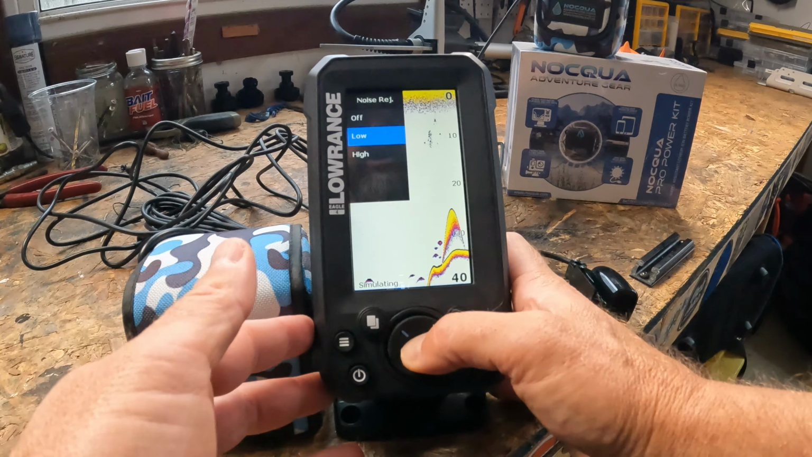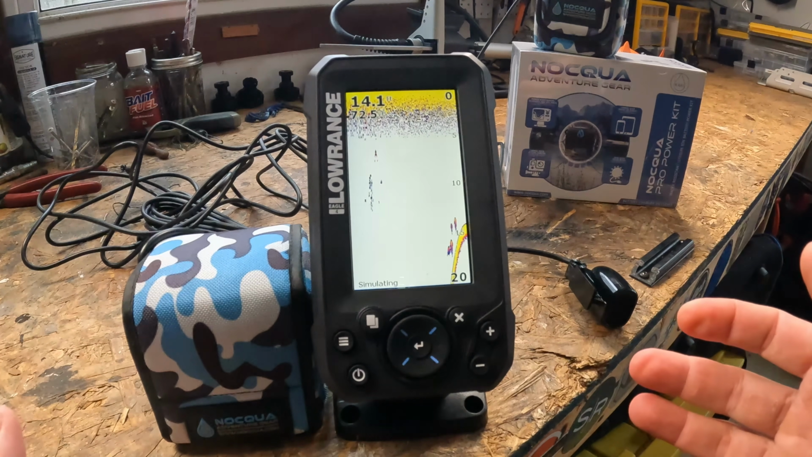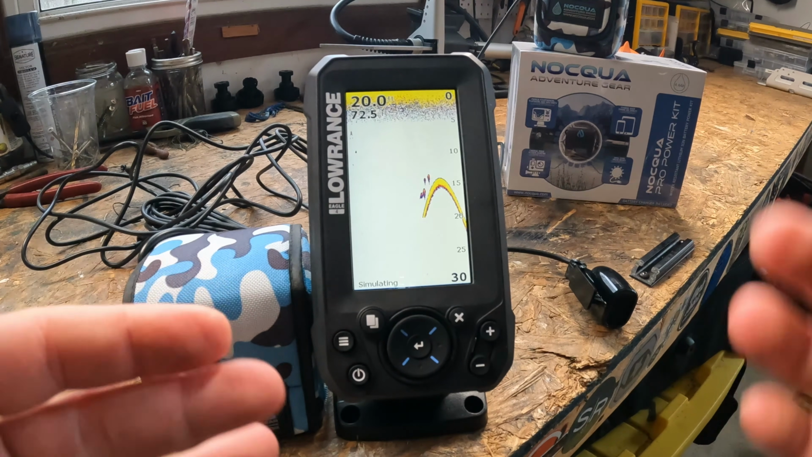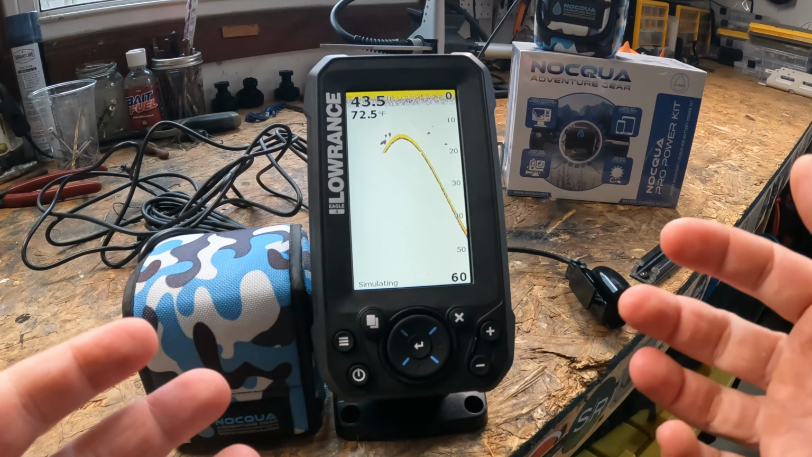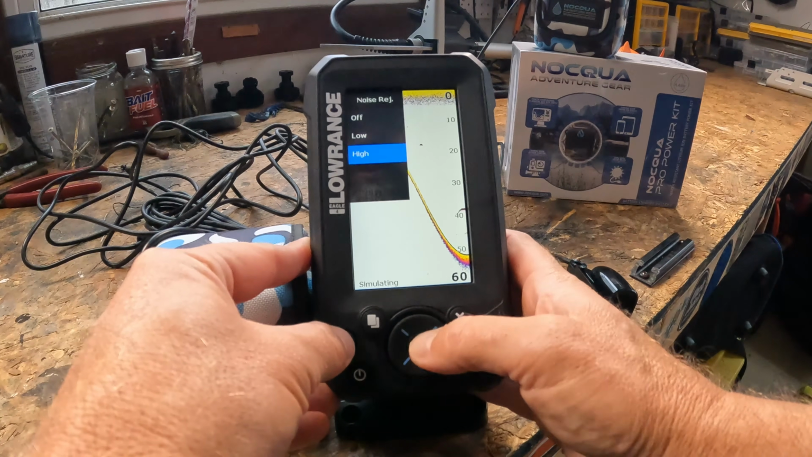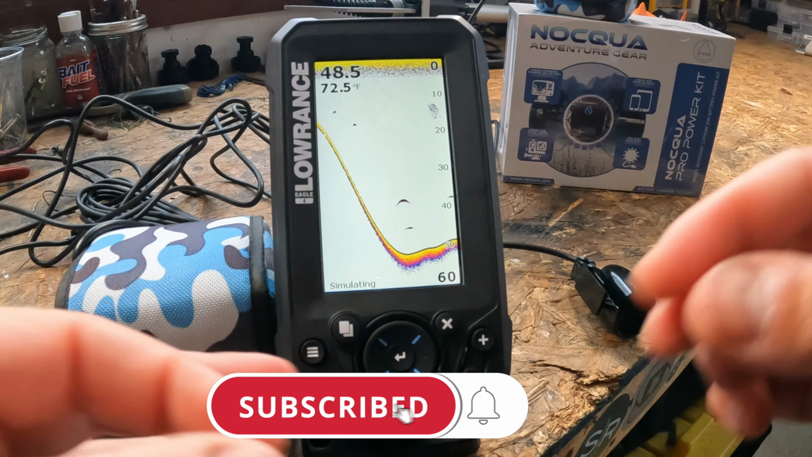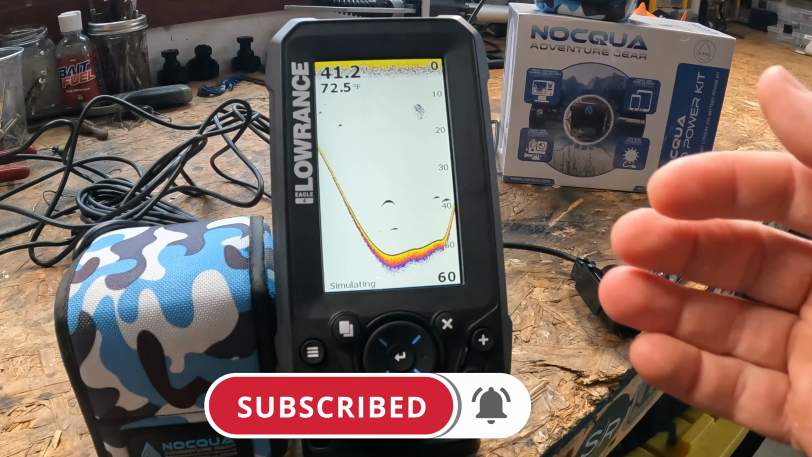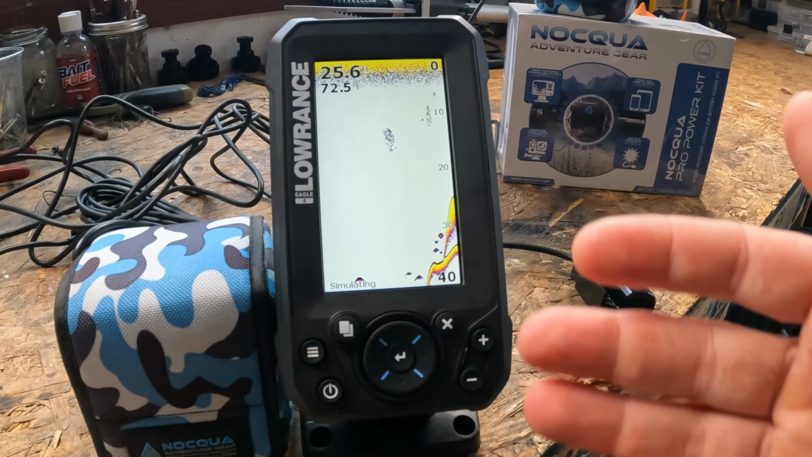However, if we put it on low and hit enter, this is the best everyday setting in my opinion. It cuts light interference while preserving the details. Really great for lakes and clear water and steady conditions. I like it for kayak fishing. And then you have the high filter, and if you do that, this is going to be a really heavy filter, right? So it'll remove almost all the weak returns, and you might want to use it when the water is really muddy, or it's windy, or it's choppy.